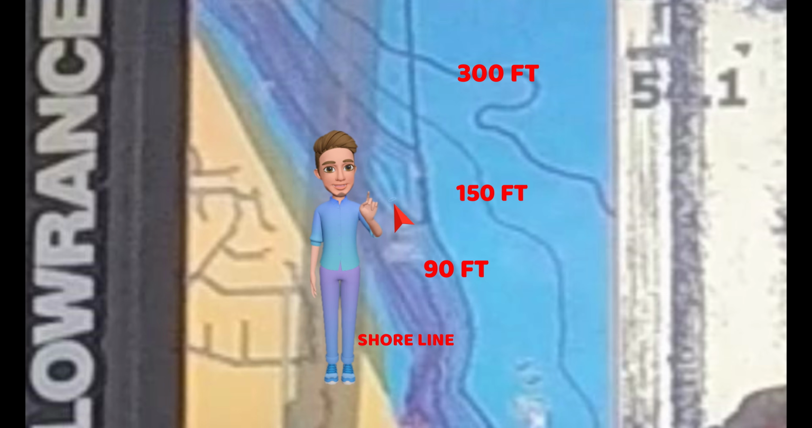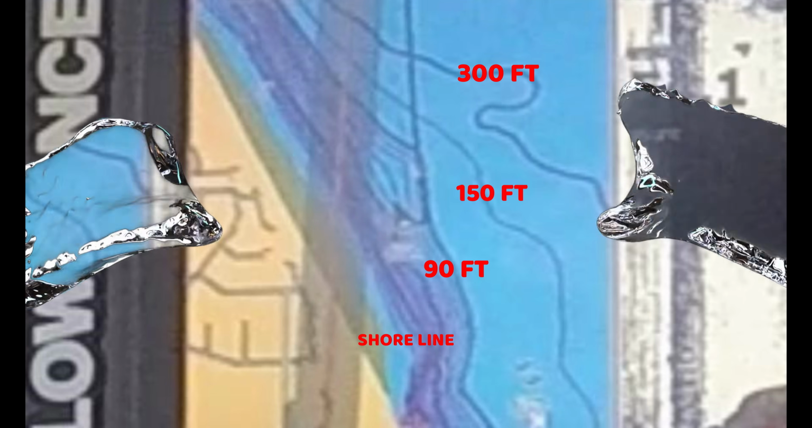Okay, let's talk about where my boat's at. It's parked on this structure over here, and I want to explain to you the contour lines on my map and how I use them. I can double check where I'm at and make sure I'm in a spot where the fish will be bunched up during a tide change, which is the most important thing. You gotta understand how to find the rips.